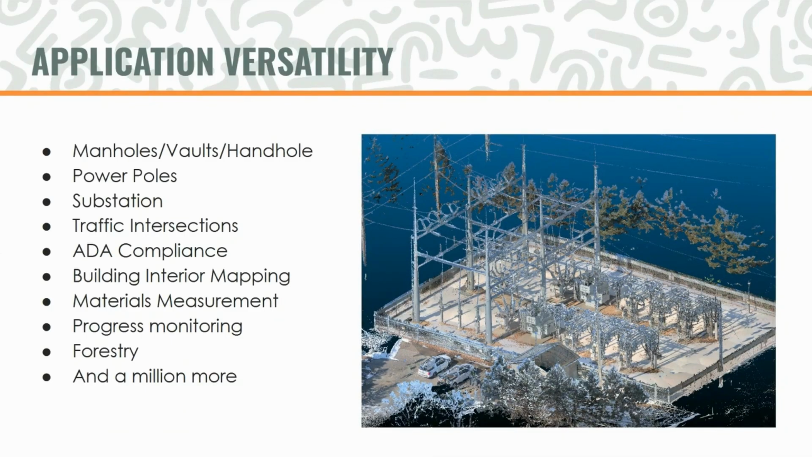So with a device like this, we're seeing there's obviously a ton of versatility in the type of applications that people can use this in. And this is a small list here, but some of these things I do have some examples for, and I can give you a little bit more idea on what this looks like. This data set here was captured with the S1 as well.